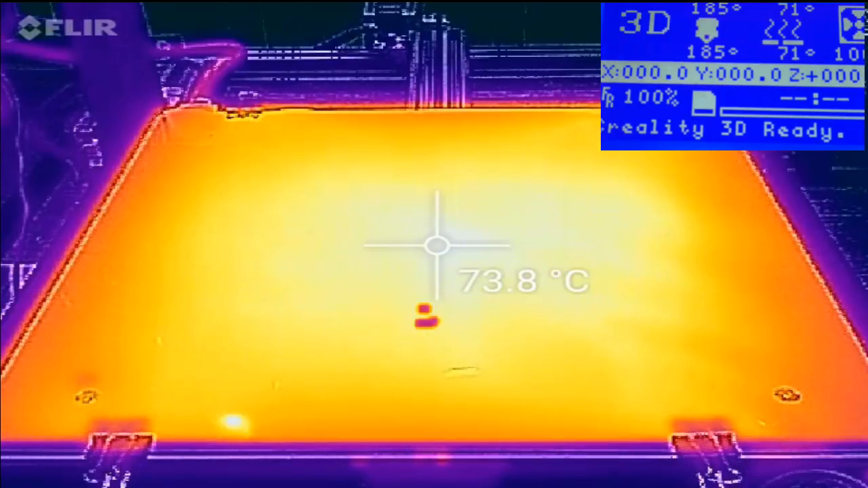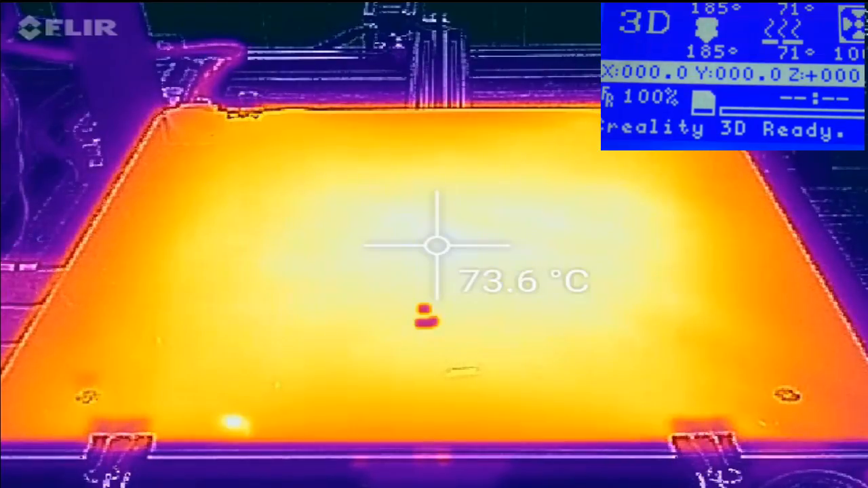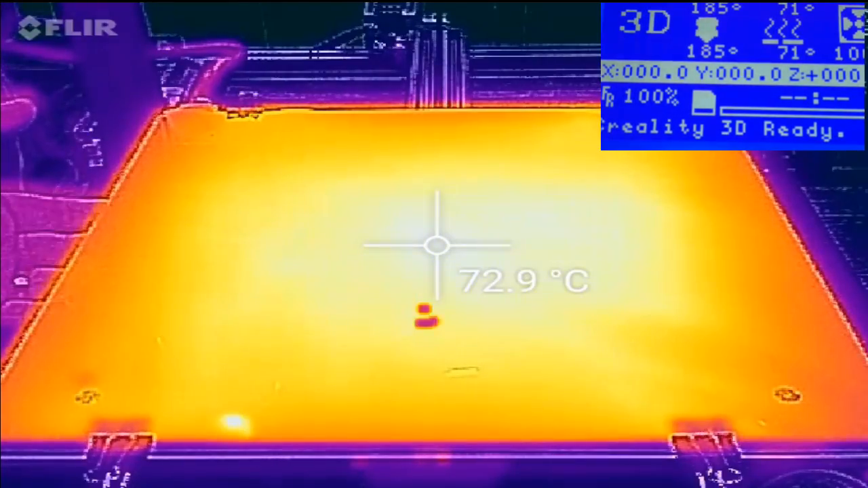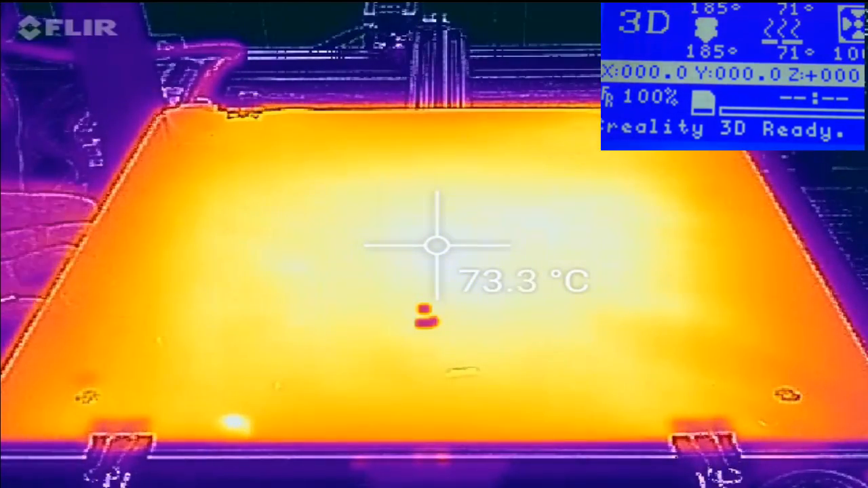I know one of the viewers wrote about insulating the bed, or the underside of the bed. That could be an interesting option. Something like that I might actually consider, more so for helping it maintain temperature and use less energy. Because again, if I put my hand underneath, out to the corner here, there's a lot of heat escaping underneath.